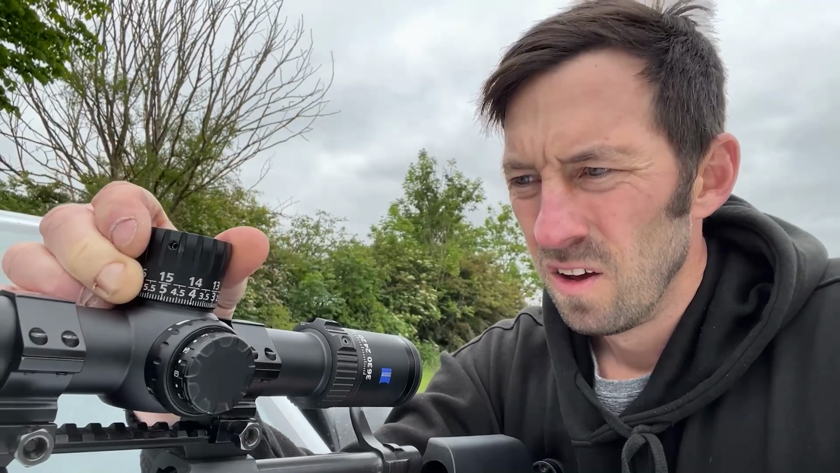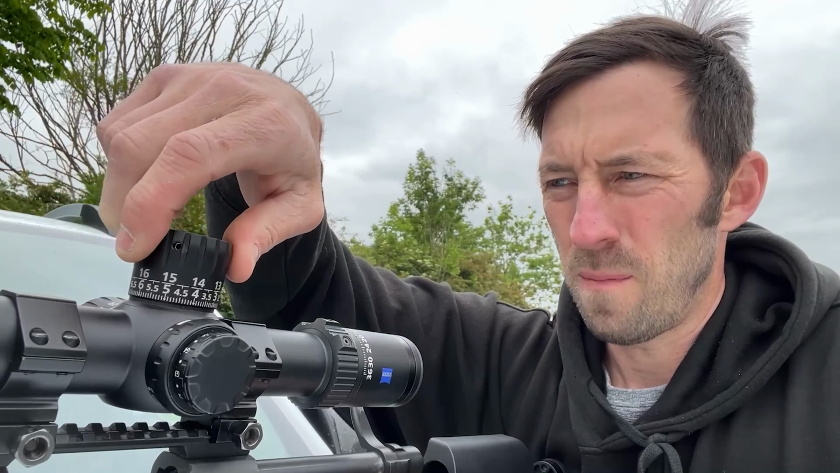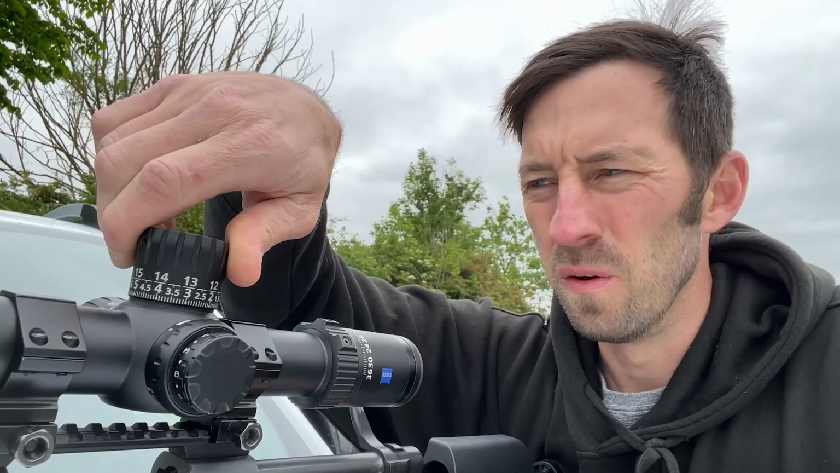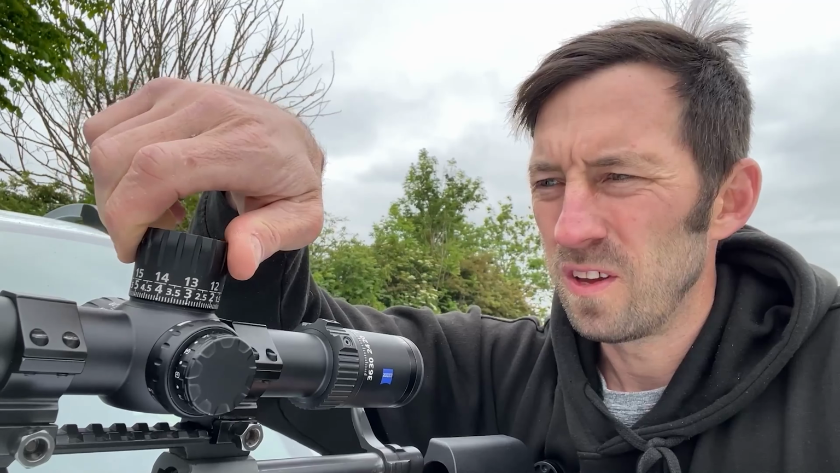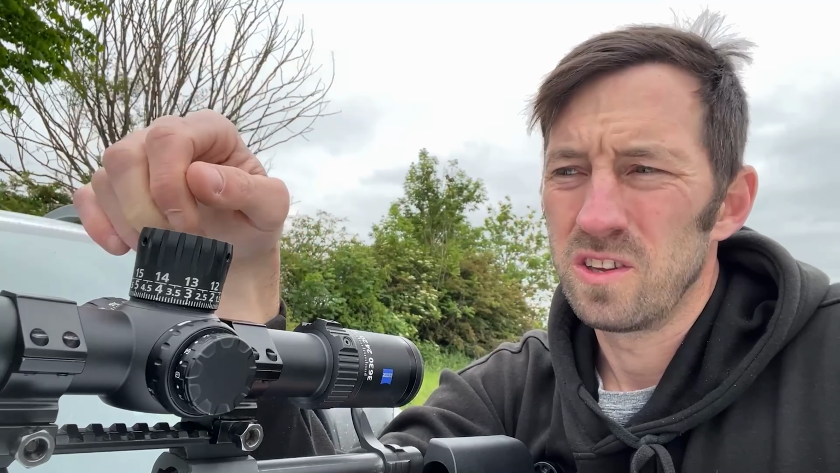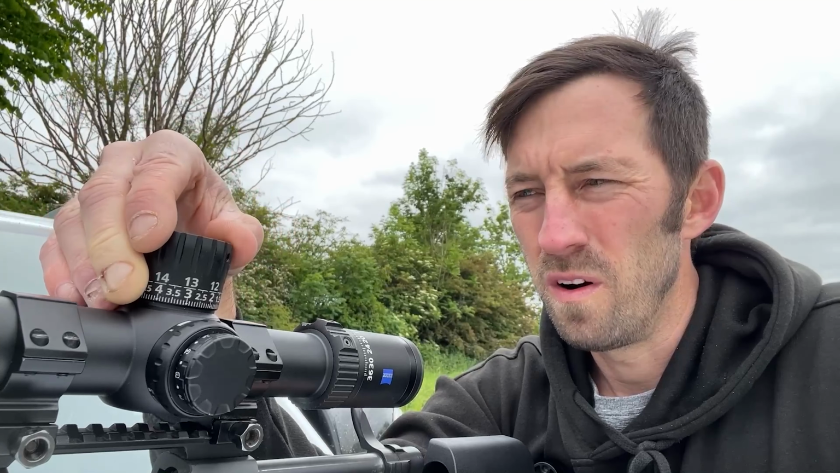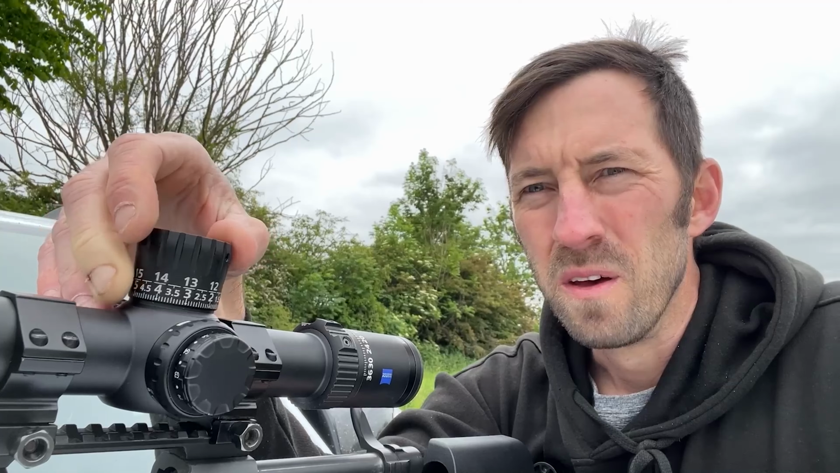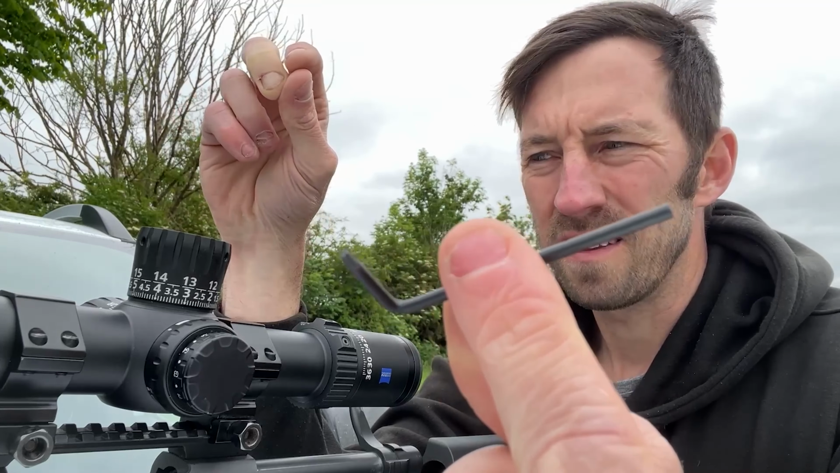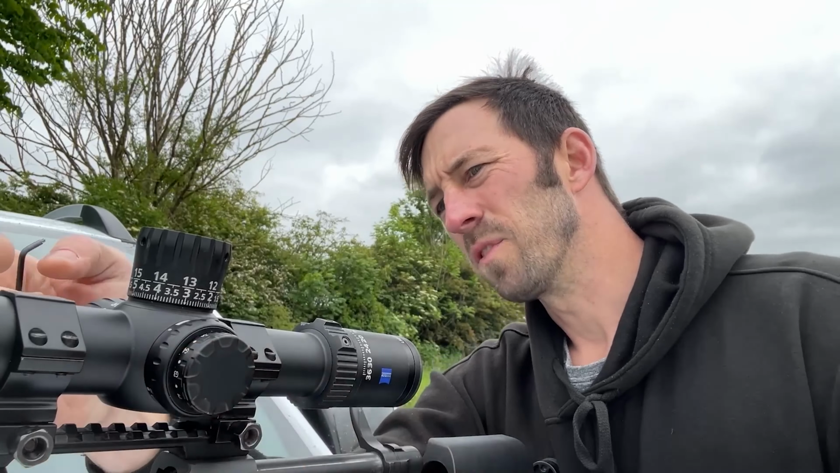So then, obviously you can dial up all the way in your full revolutions. Cram that back, and you hear that stop. That's it, back to 0. You could set this 5 MRAD back or 5mm, depending what scope variation you've got. You could set that back, and you'd have to set that within the turret. So you'd set it to 5mm where it is, and go back that way. But that's it, quick and easy, zero turret. You can do that in the field with the provided hex key. And all we'll do for the windage and elevation will be the same scenario.